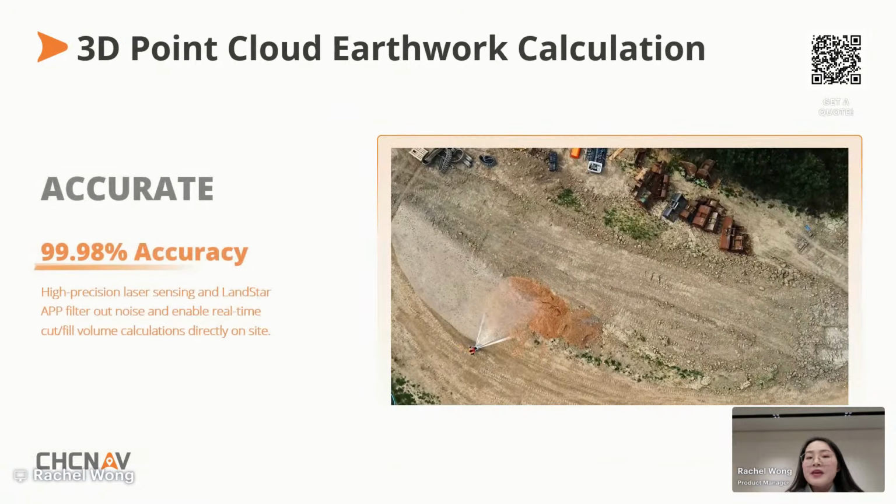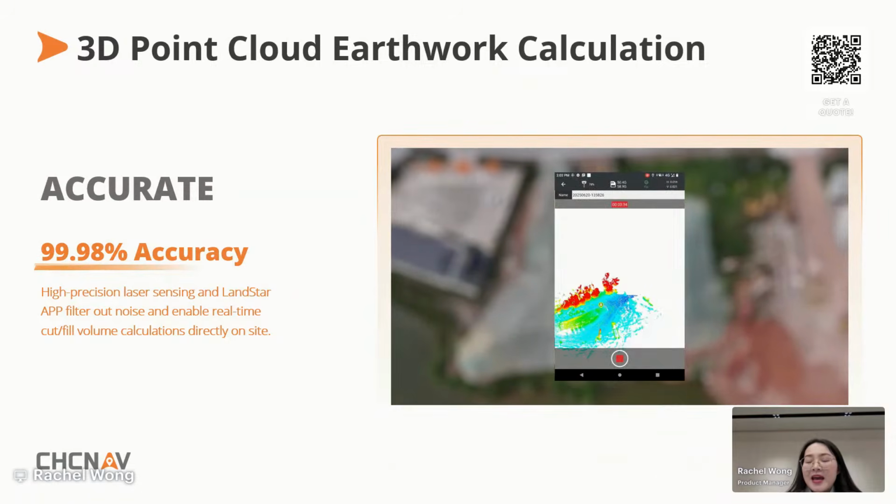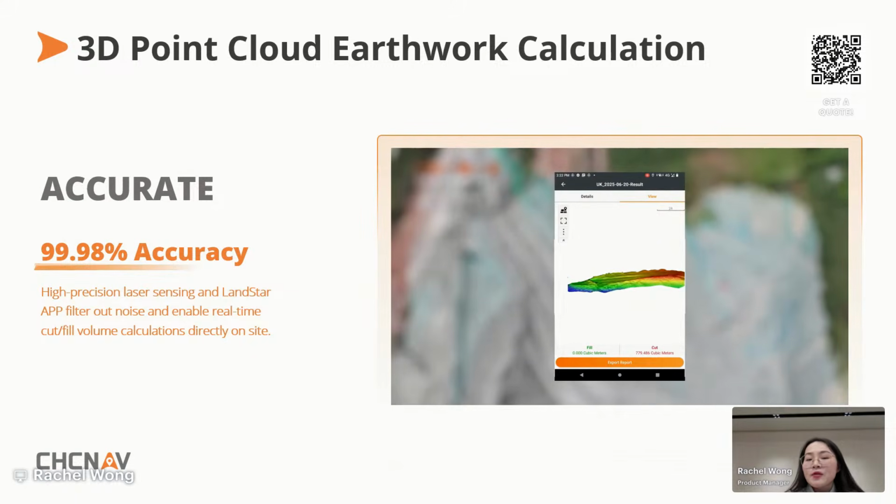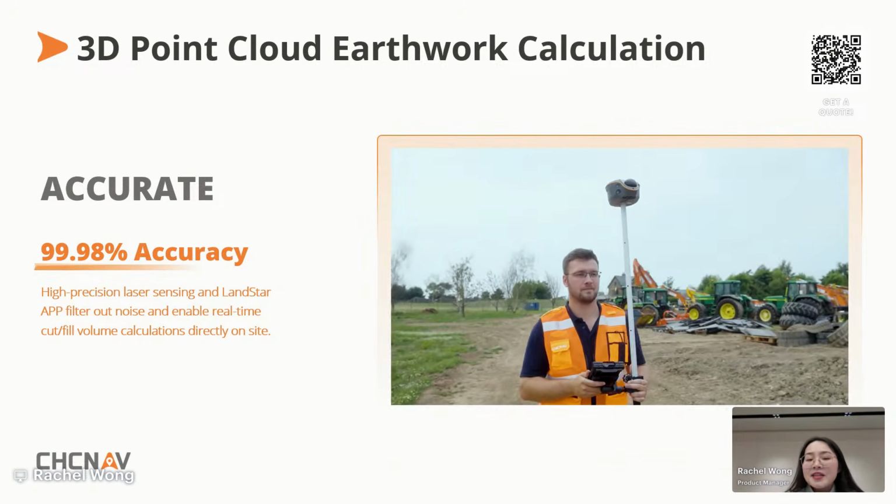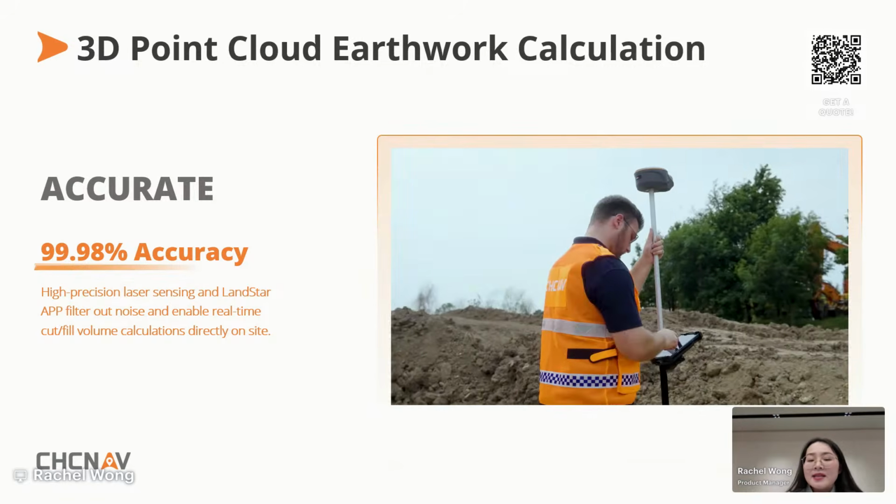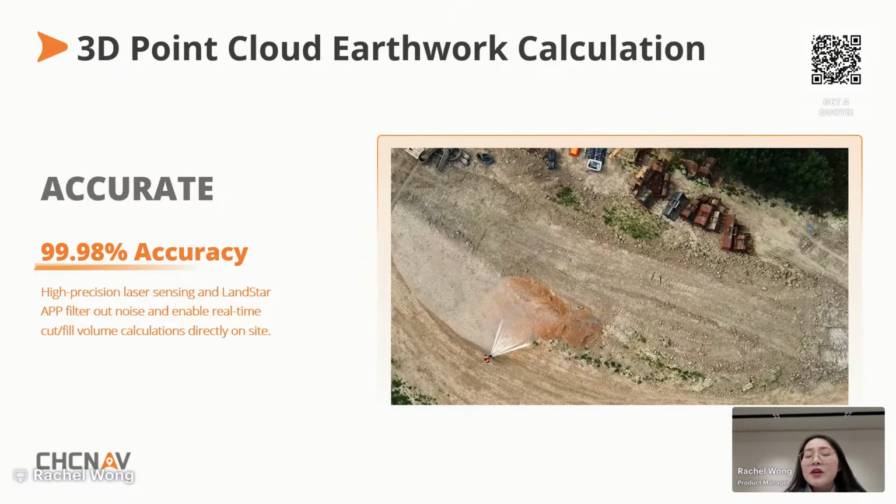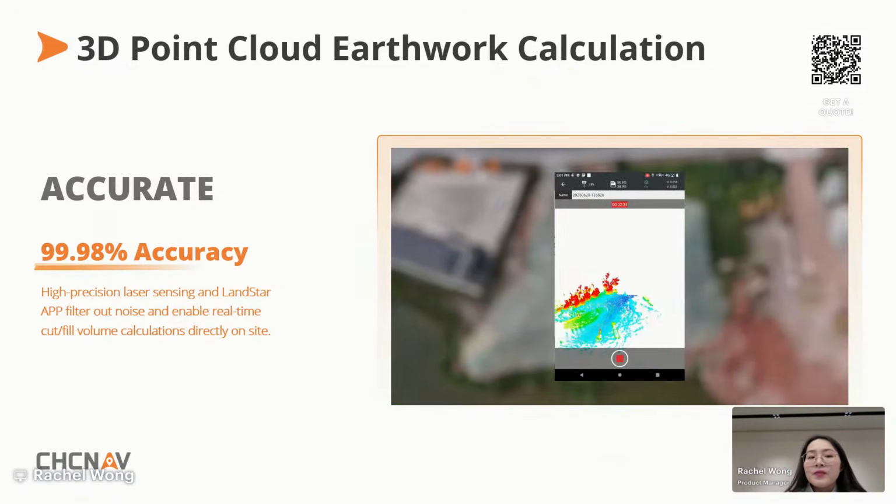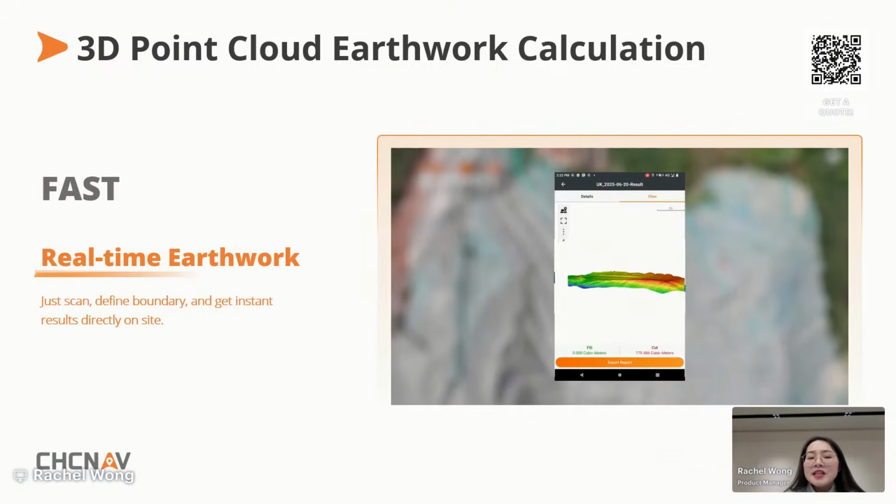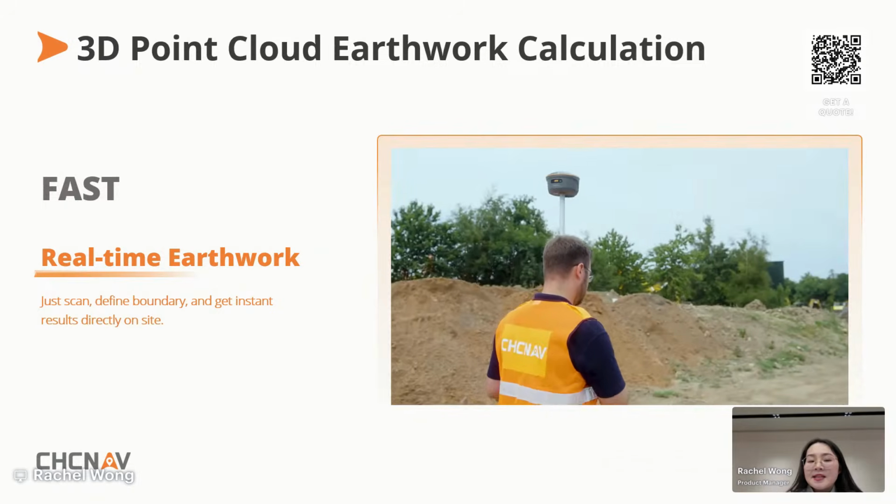And this is where ViLi i100 changed the workflow. With 3D point cloud earthwork calculation, ViLi i100 delivers real-time cut and fill results directly on site. First, accuracy. With ViLi i100, high-precision laser sensing combined with the LiDAR app filters out noise and delivers real-time cut and fill volume calculations. Next, the speed. We just scan the defined boundary and get instant results, no post-processing.